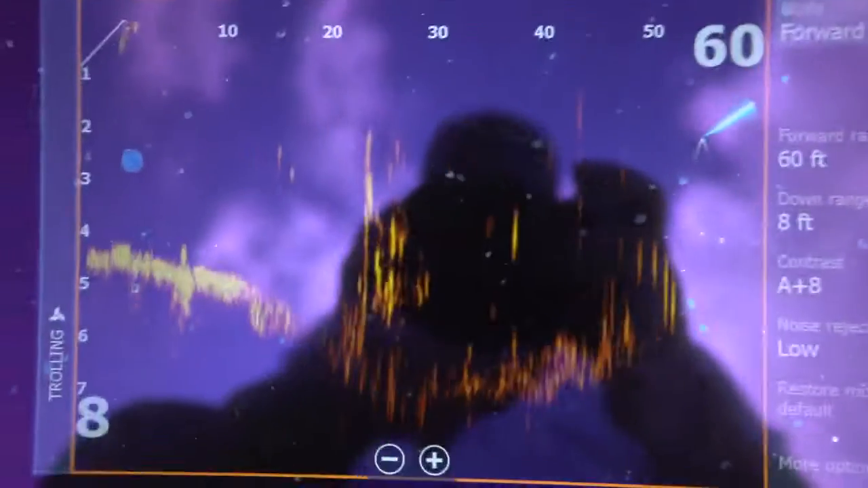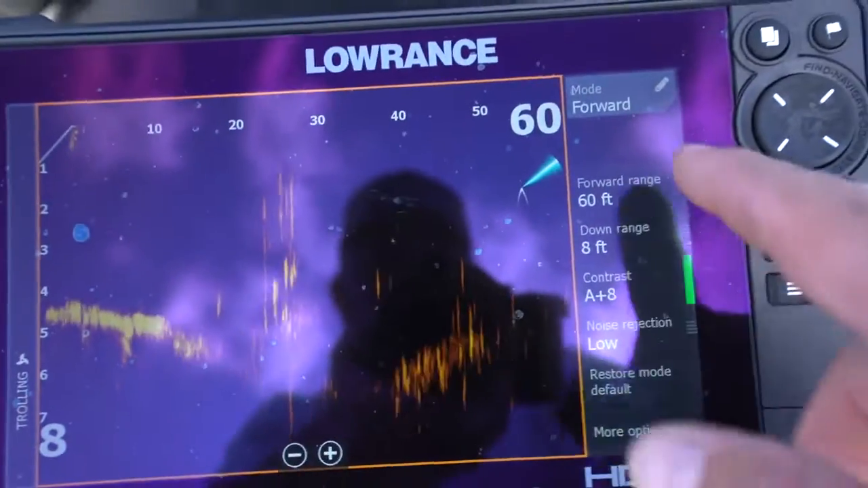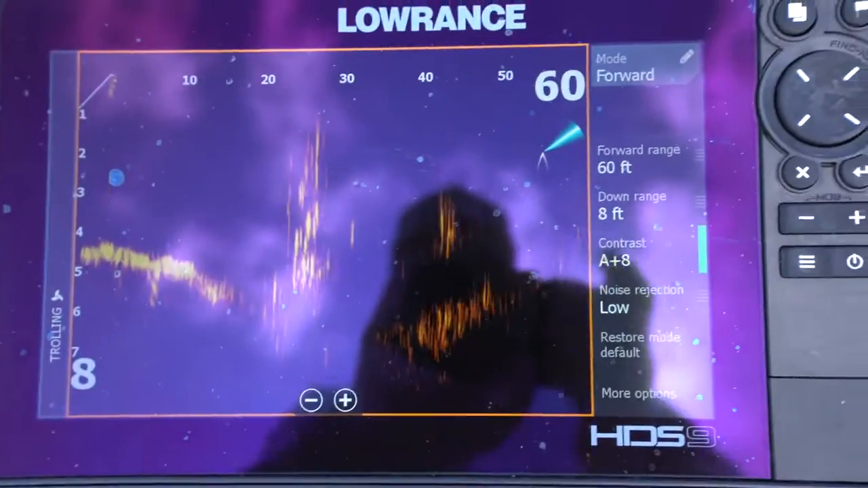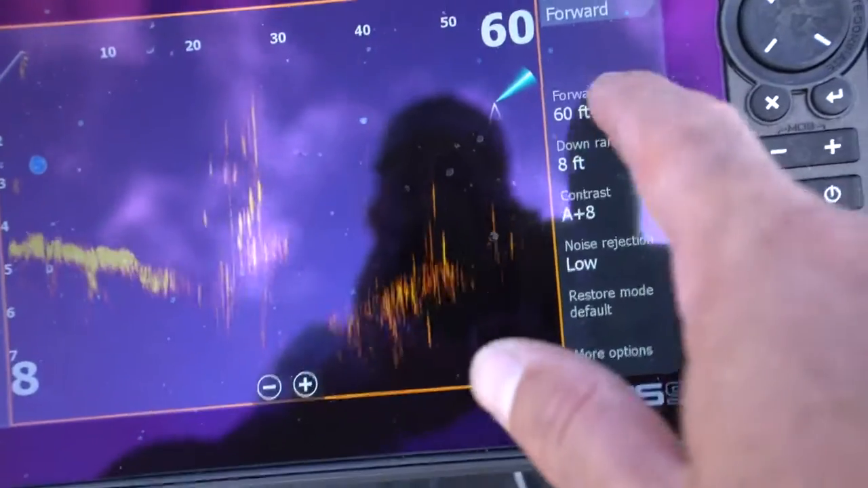All right, guys, so here's the Lowrance Active Target screen. Hopefully the glare's not killing us too bad now that we've got high skies and the sun. Forward range, I keep it on about 60 feet. I'm still relatively inexperienced with this. I haven't used it as much as I should throughout the year, but I'm keeping my forward range on 60 feet. It's really easy to adjust.